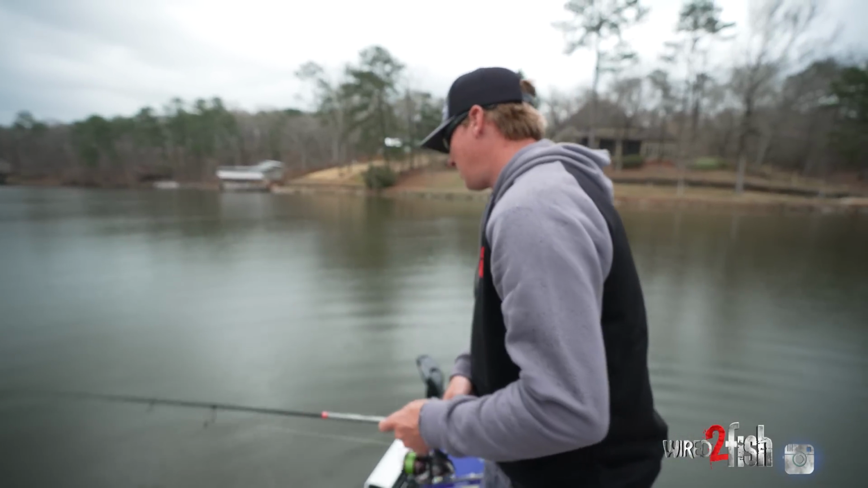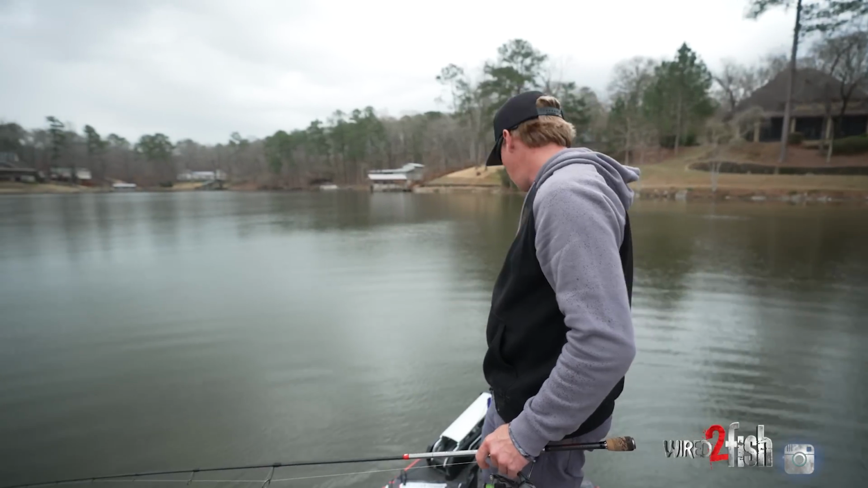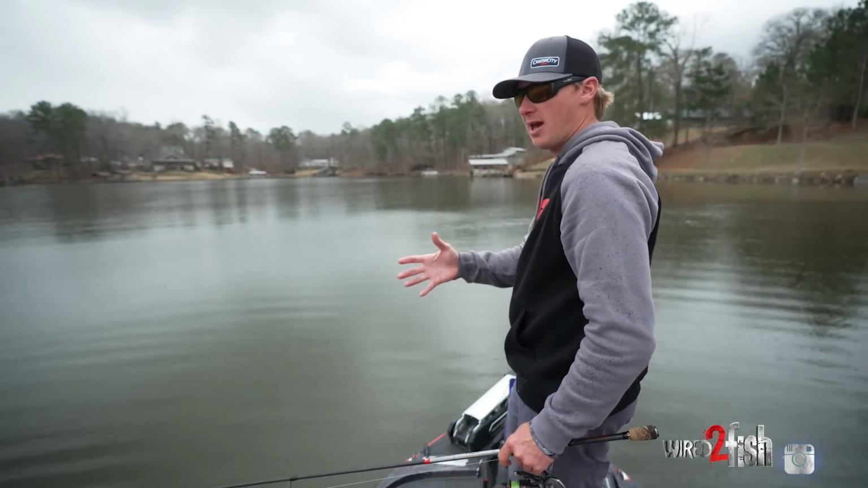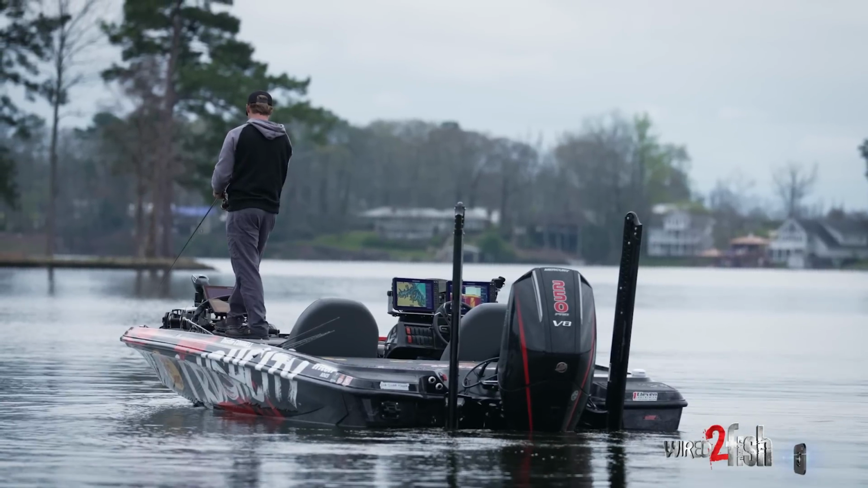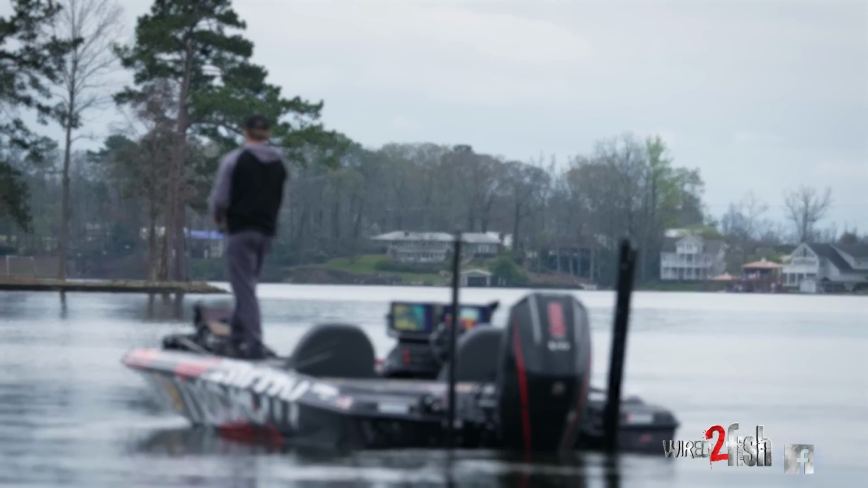But what I was saying is, it isn't about the quantity of casts you make when you're catching fish like this that are suspended. It's about the quality of the cast. If I'm really methodical about how I position my boat, I'm always paying attention to where the fish is and what direction they're going. So if they're coming toward me, I'm gonna take it real slow.